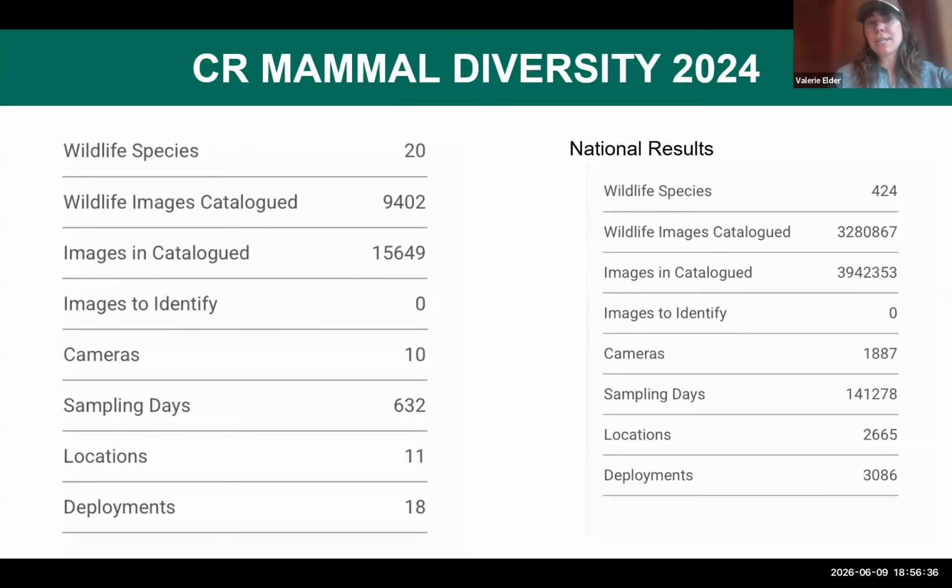So here's the diversity from 2024 across our campus. We had 20 different species, 9,000 in change images of wildlife that were cataloged, and a lot more images taken that didn't have anything in them, which is why that software is nice for us to go through that. We had 10 cameras that were effective, 632 sampling days, 11 different locations, and 18 deployments. And that's compared to that national result.